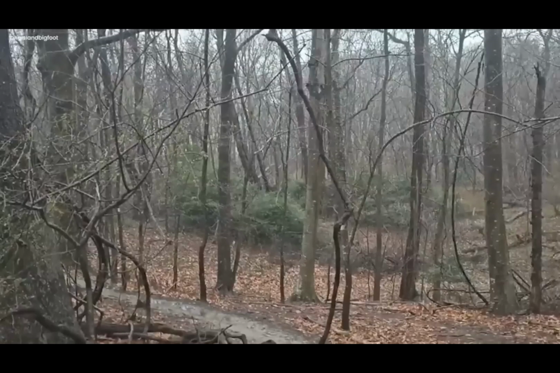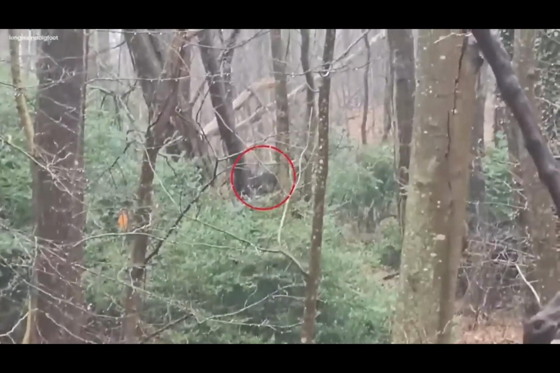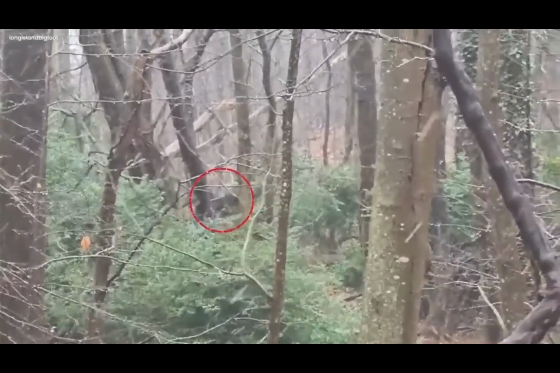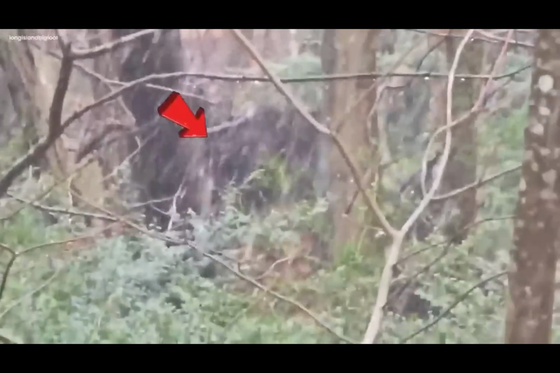Bigfoot in a snowstorm. According to a video shared on Long Island Bigfoot's channel, there is purported footage of a Bigfoot navigating through a snowstorm in the woods near a trail. The visibility in the recording is limited, making it challenging for some viewers, including myself, to discern the alleged creature.